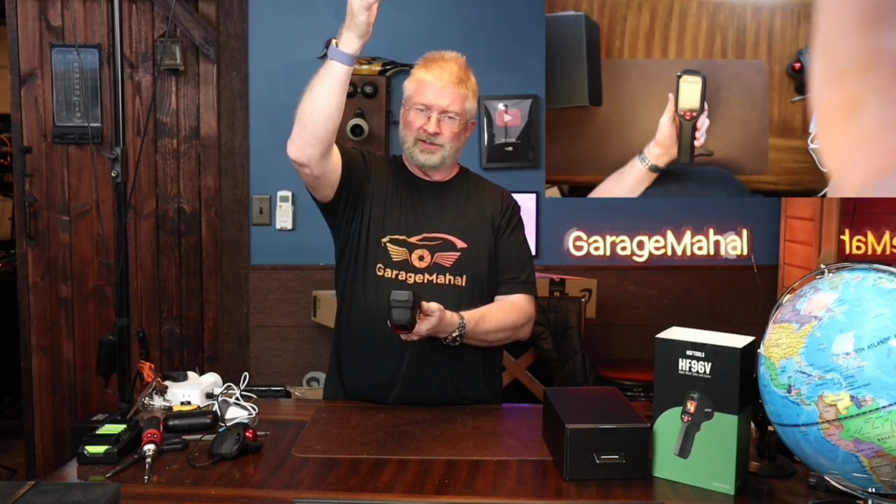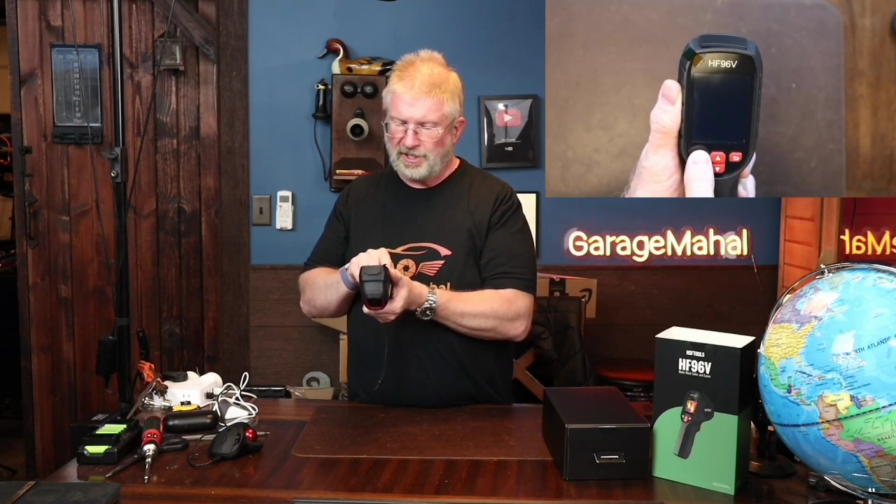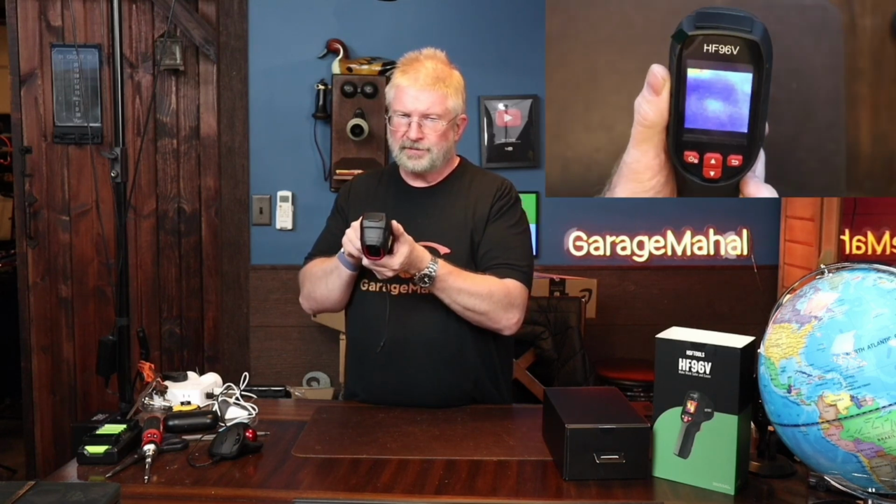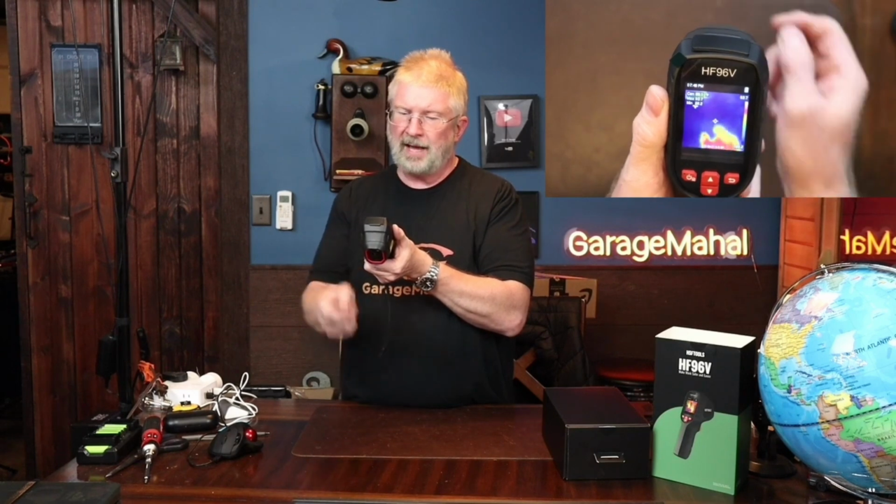So this is it. So this is the screen. Let me zoom down a little bit so we can see some of the functionality of this. Okay, turn it on. You just hold it for a quick second, let go of the power button, and then it'll start up. So right away, if I put my hand in front of that, you can see the thermal image on there immediately. Absolutely awesome.